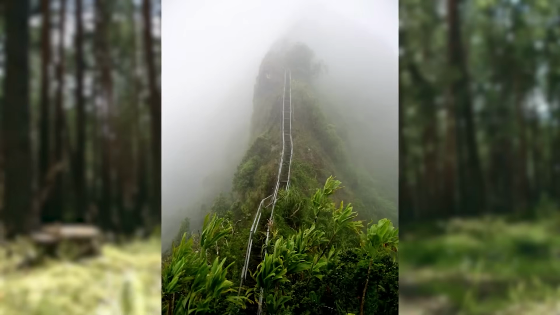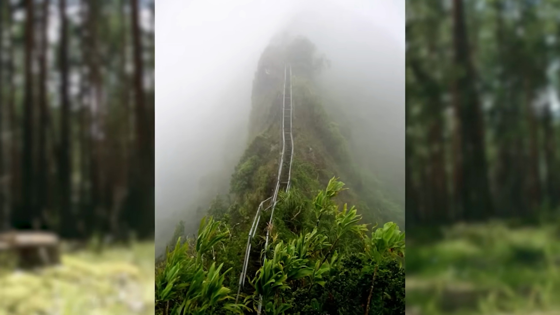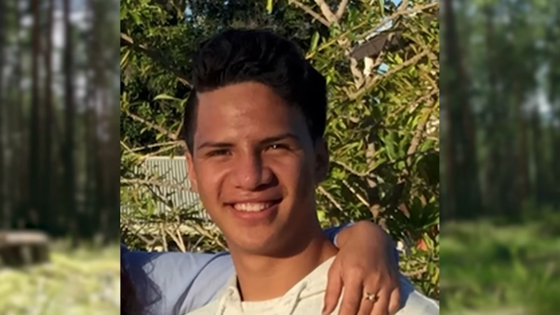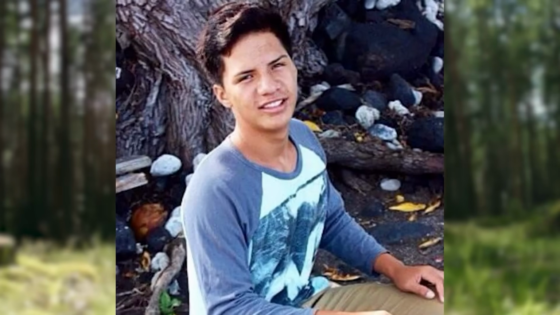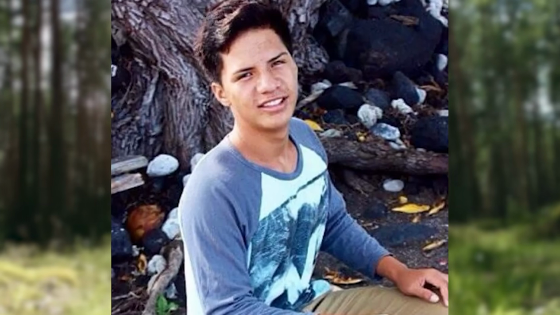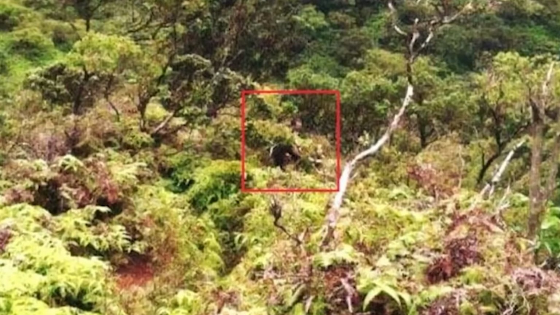Dalen Kaloa went missing during a hike on the infamous Haiku Stairs, also known as the Stairway to Heaven. Ironically enough. On the morning of February 27th, 2015, Dalen told his family that he planned to hike this dangerous, illegal trail. Throughout the hike, he sent several photos to his family, but in one image, they noticed something quite strange in the background. They noticed an unidentified man just standing there, almost lurking, watching his every move. Dalen never returned, and despite extensive searches, he was never found.